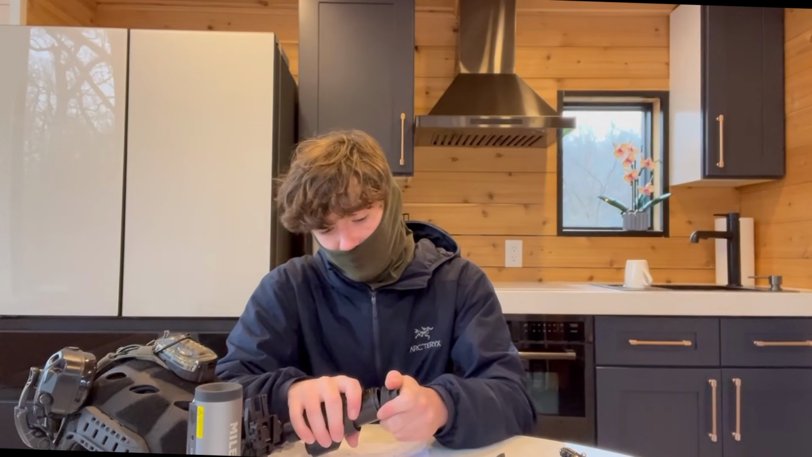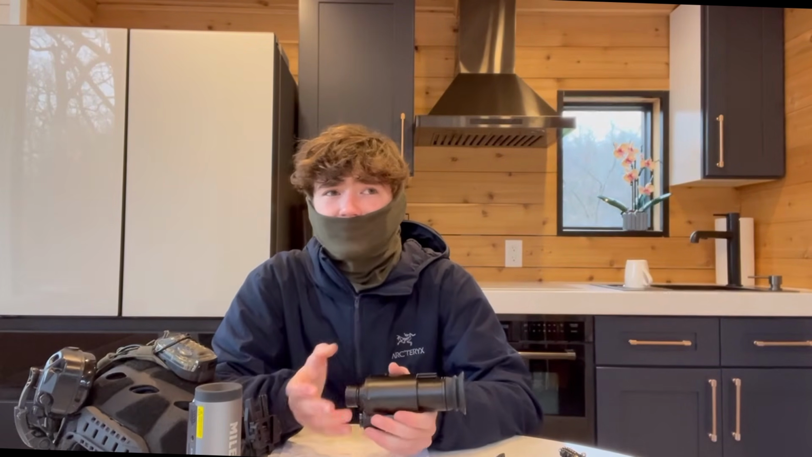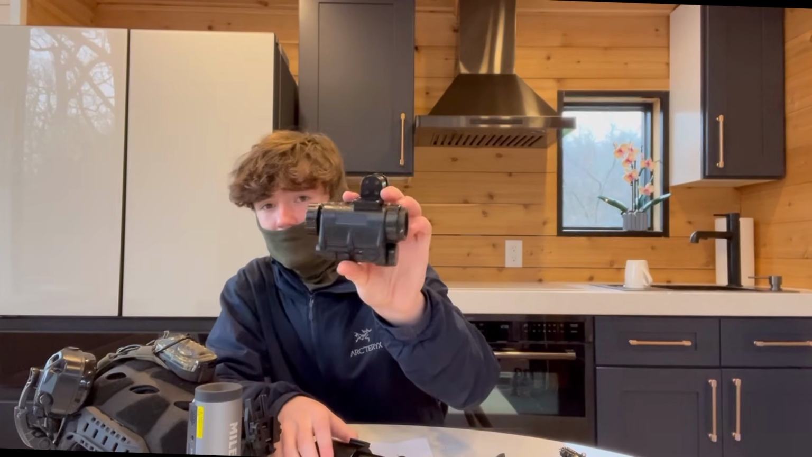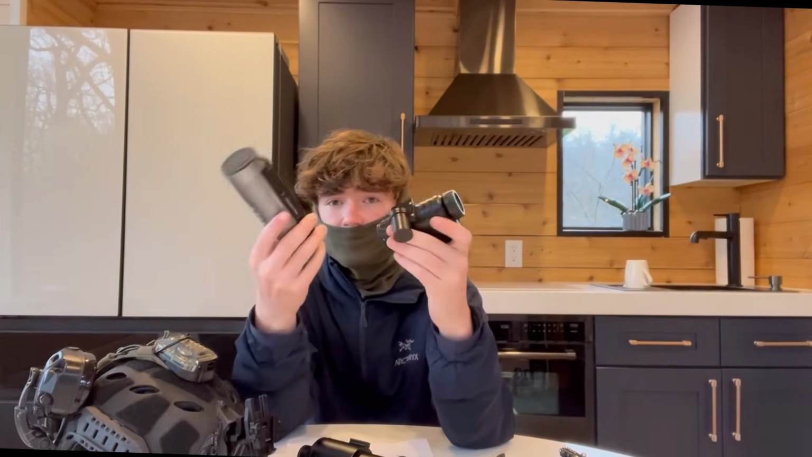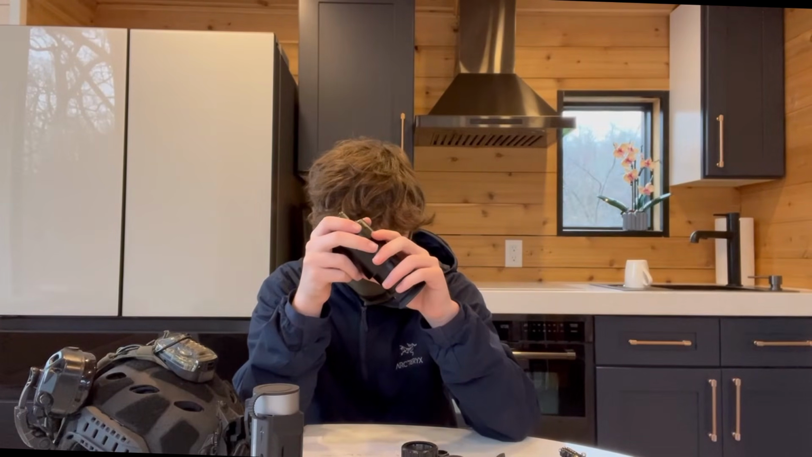So that's really frustrating. I wish that they would do that, especially because I know $500 for thermal is cheap, but it's still $500. This is a $500 device. Both of these are waterproof and sealed. They should have that fixed by around now.